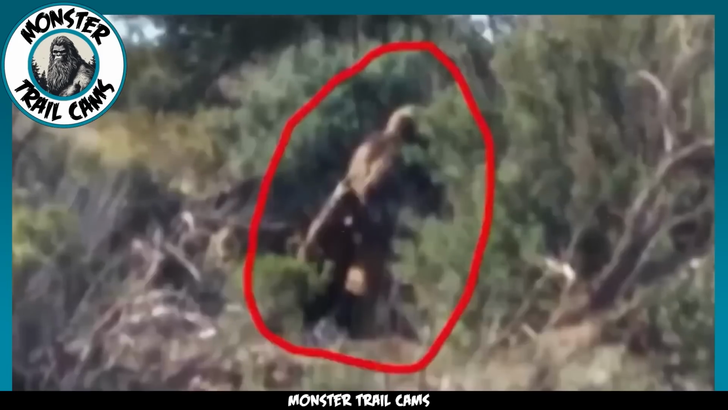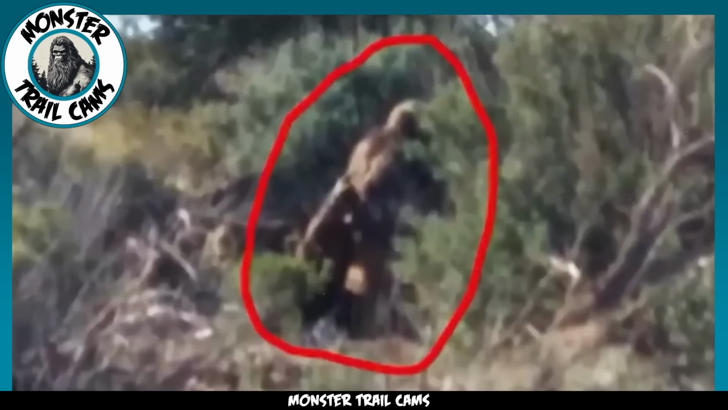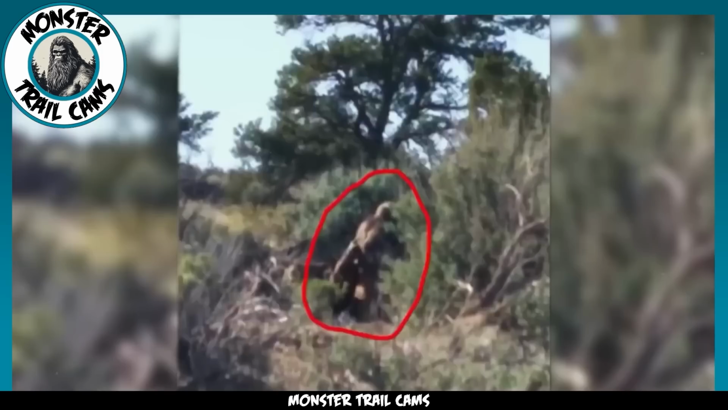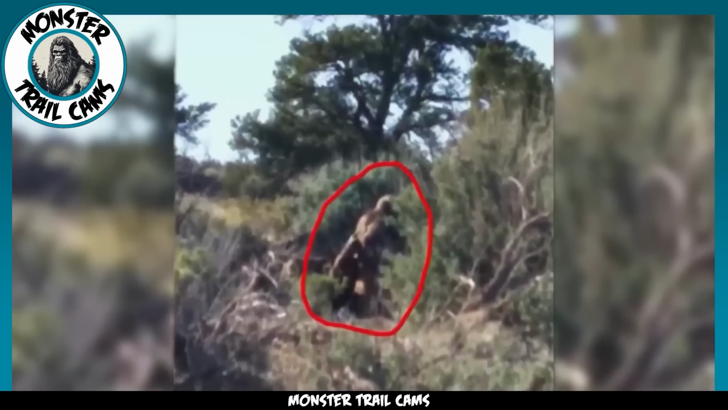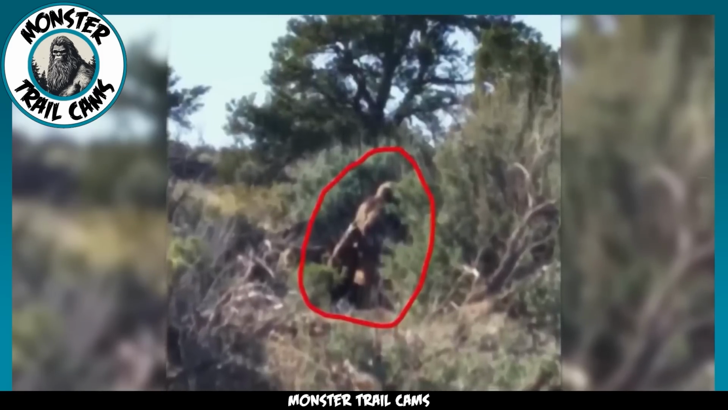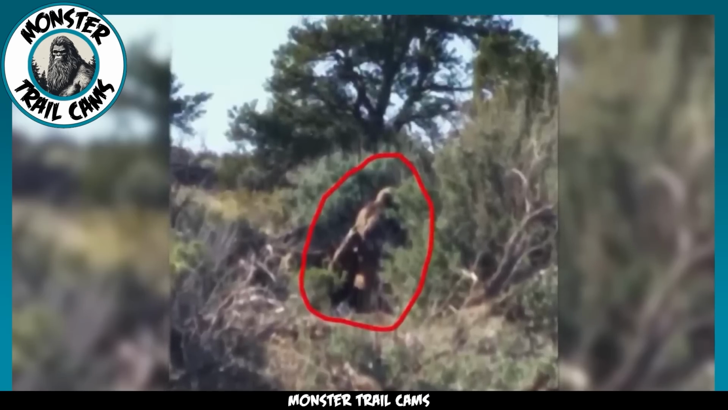The image captures a fleeting moment in time, as a seemingly large primate is seen making its way into the dense foliage, possibly seeking refuge or concealment. The creature's gait and posture are strikingly reminiscent of a primate, and its fur-clad figure is partially obscured by the surrounding vegetation.